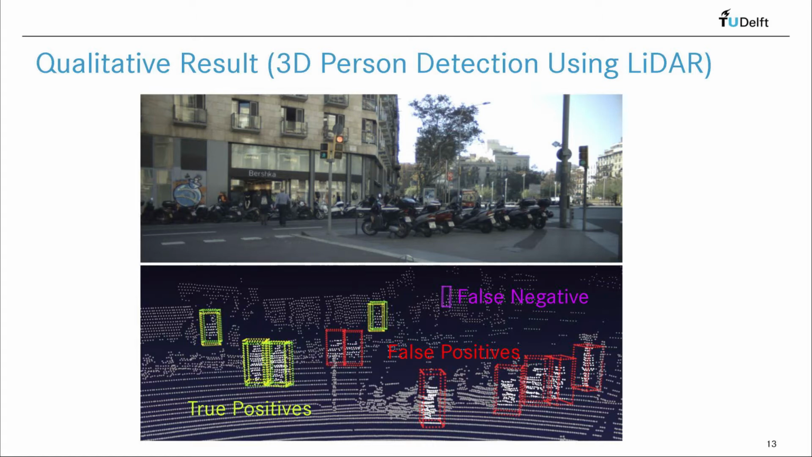So the false positives are shown in red, and they include the back of a scooter and a traffic pole, and the one false negative in this frame is shown in purple. Due to the low number of LiDAR points on this pedestrian, it is not detected.